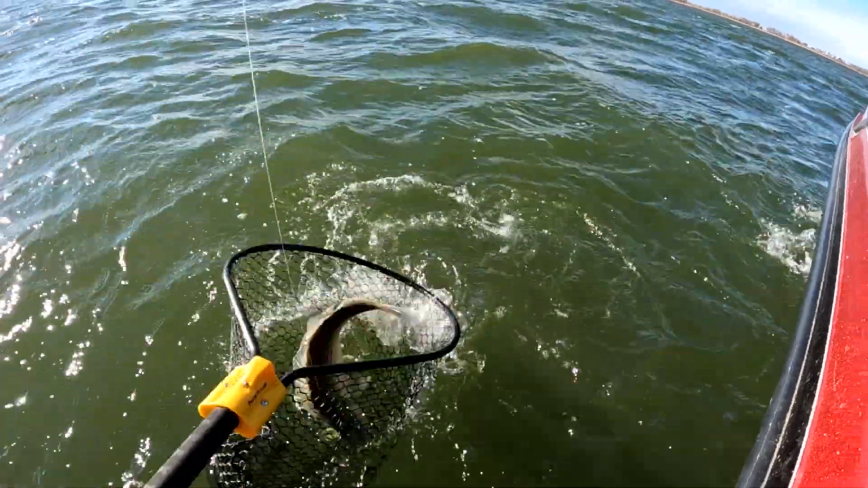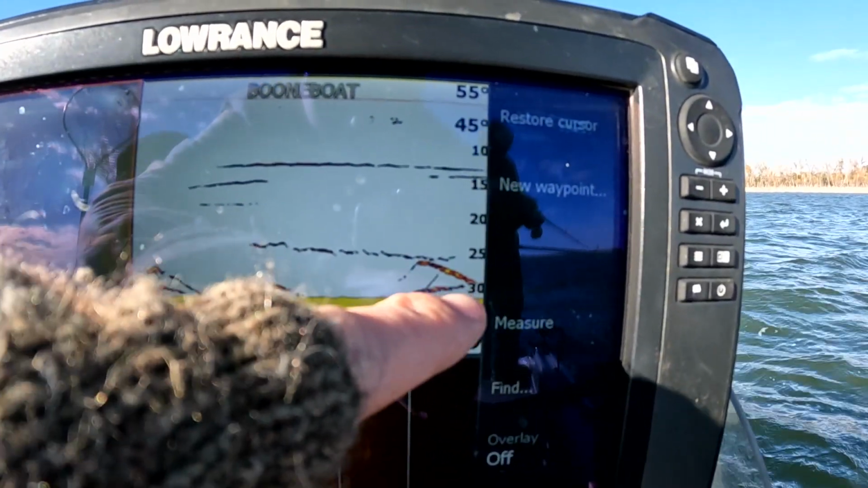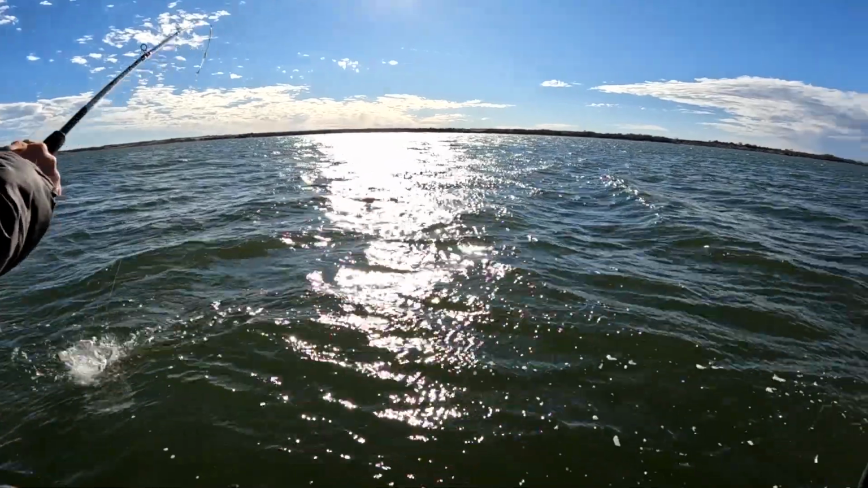Another nice one. Good one. Nice fish, man. Is this what it looks like? They're on bottom right here. We're in about 32 right now, and these are fish right here moving around. Back to back, guys. About a minute since my dad caught one.